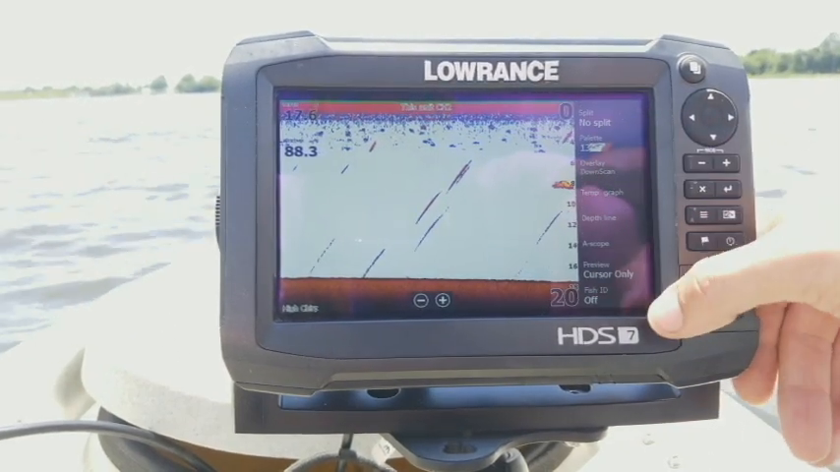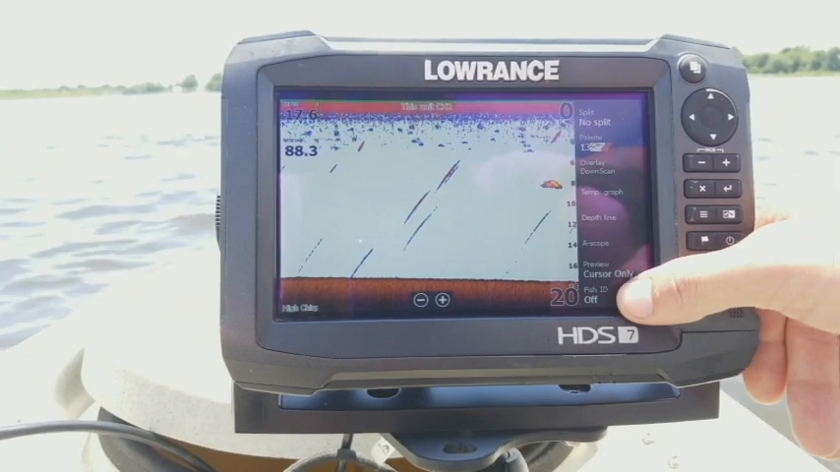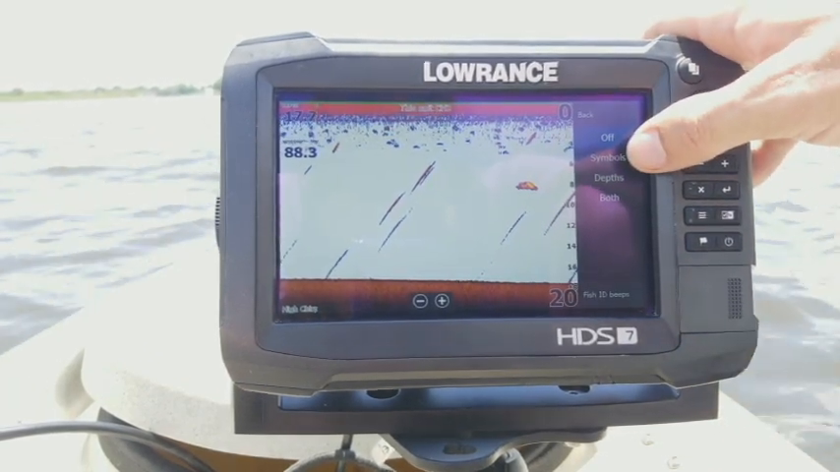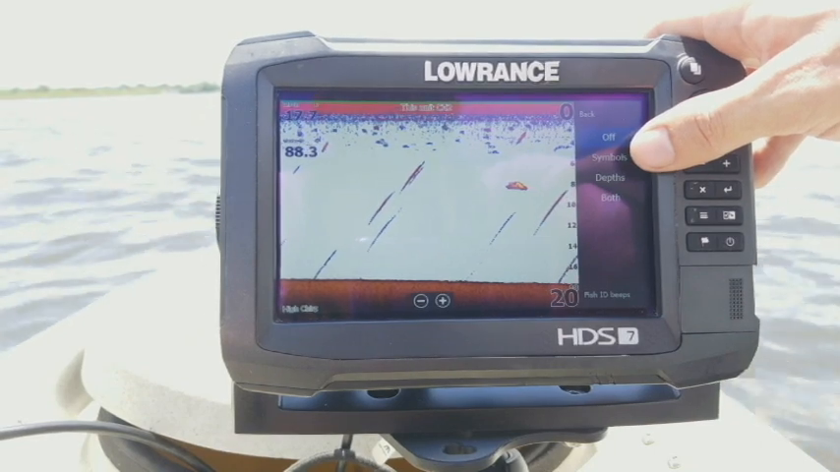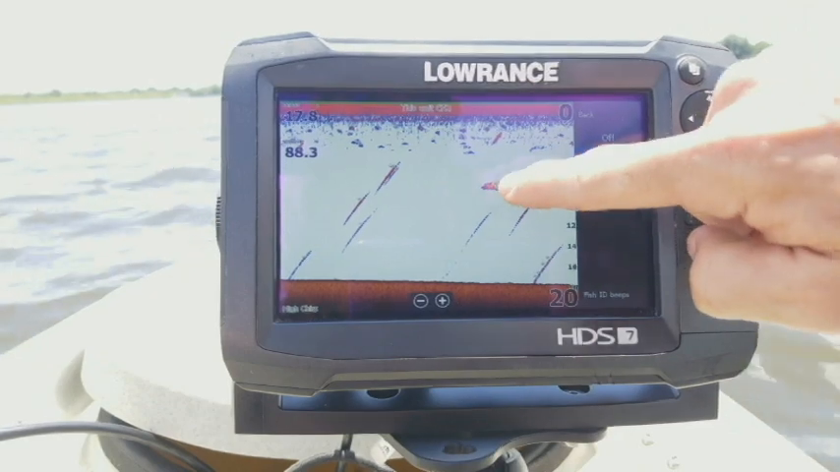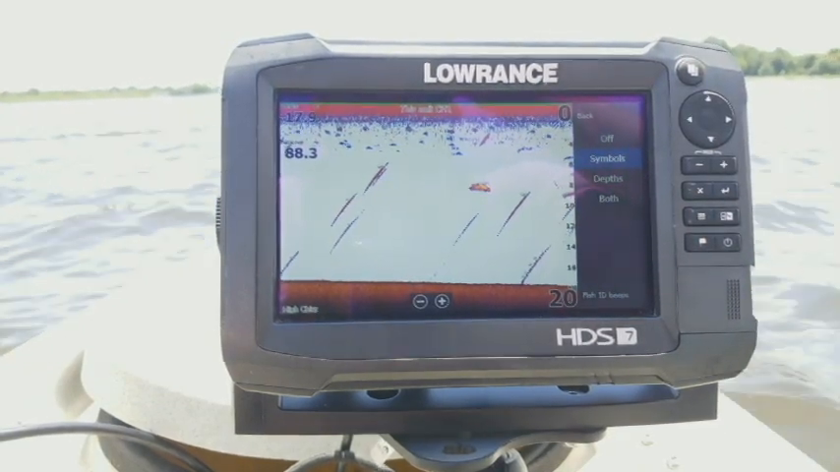So let's go back here. Now the very last option is going to be our fish ID. So let's select that there. Now what this is going to do, and this is really more for the beginner fisherman, if I select symbols, it's going to give me like little pictures of fish on the screen.